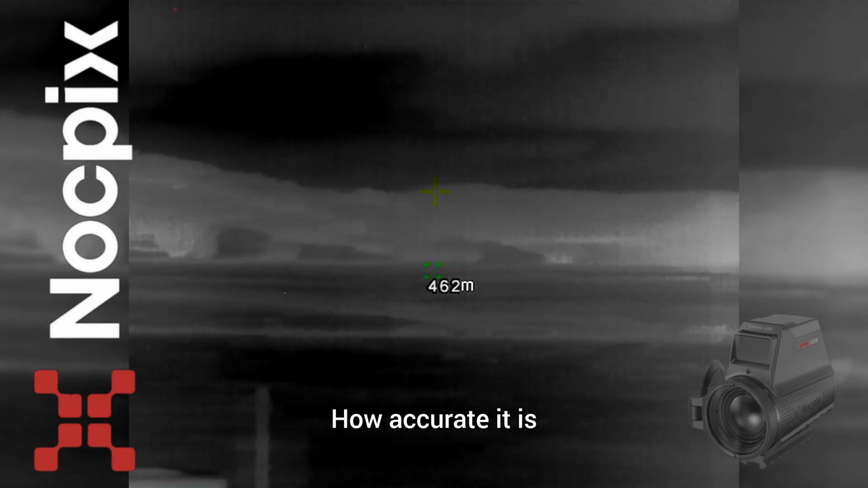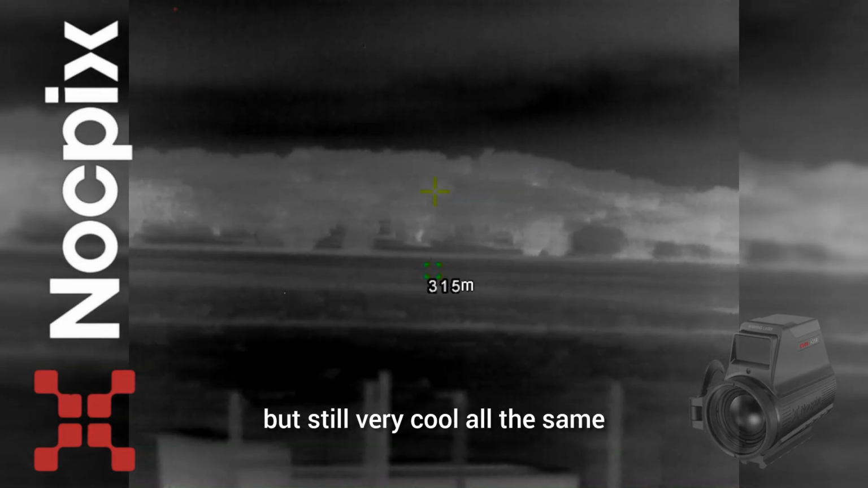How accurate it is, I have no idea, but still very cool all the same. Alright, so I've just been scanning around with the Nova, and there are a few lone heat signatures around, but there is one that I'm particularly interested in. So I'm going to go for a walk,